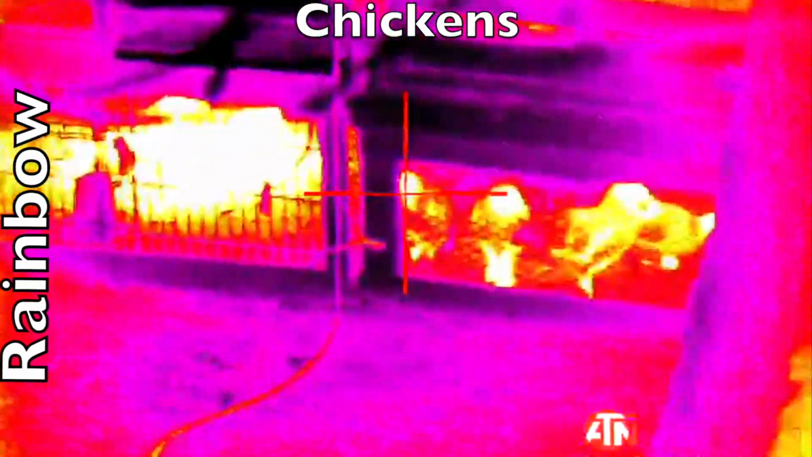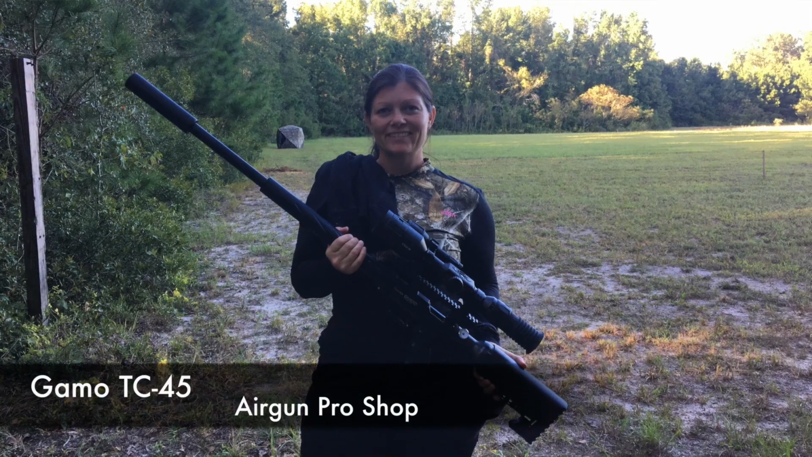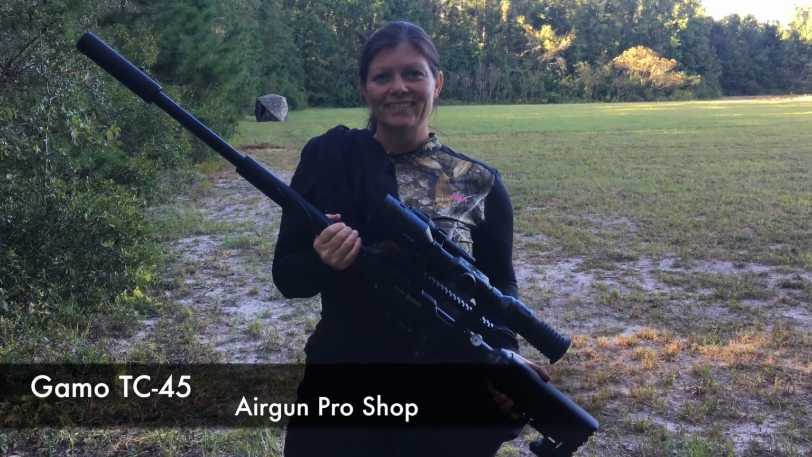So far, I am super impressed. Love the picture quality that I get with the ATN Thor 4. Guys, I've decided what rifle I'm gonna mount it on first. That's gonna be my TC-45, guys. I'm gonna take it hog hunting first.